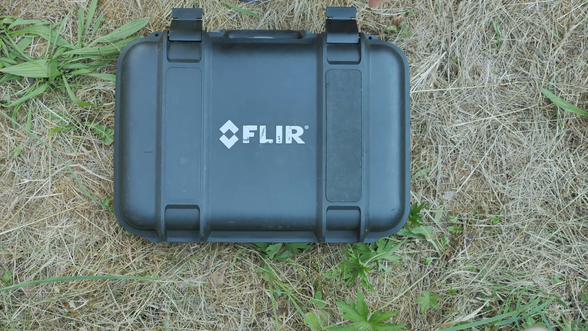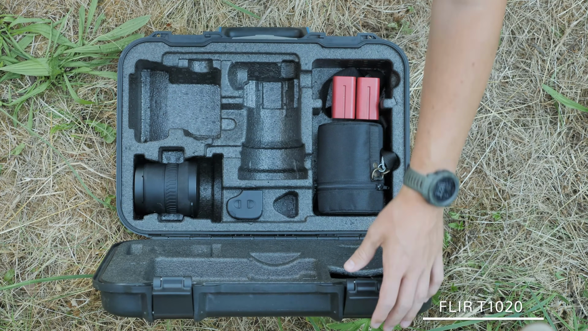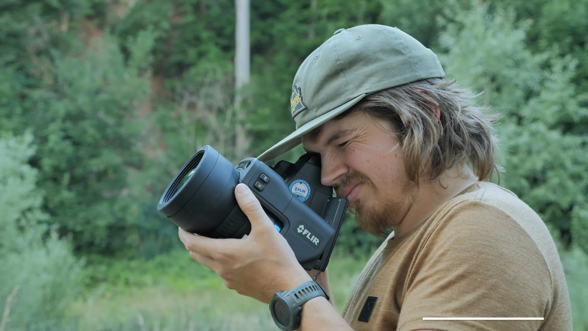Until now, I only worked with uncooled thermal cameras. The solution I used a few times is the FLIR T1020 with a variety of 4 different lenses. When I say this system is cheaper than a cooled camera, we talk about a starting price of 56,000 euros for the camera and 4 lenses.